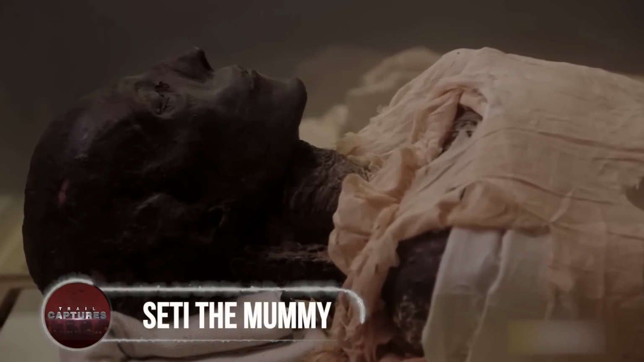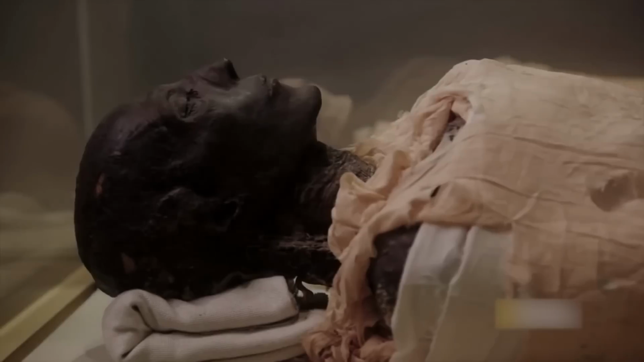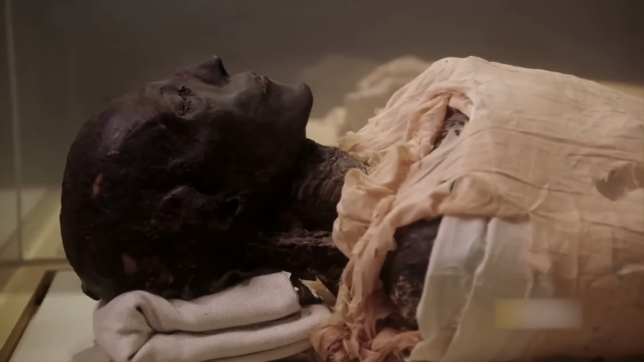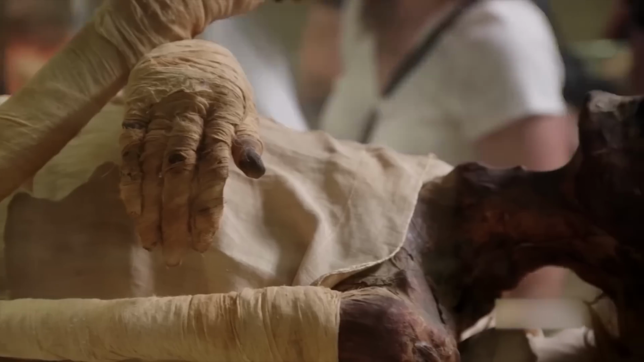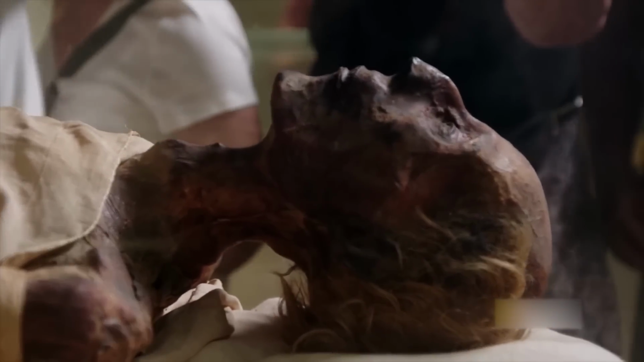Seti the Mummy. Lying in the National Museum of Egypt, Seti's mummy has gained much importance for the last few years, as researchers have found something that has been keeping the mummy intact for years.